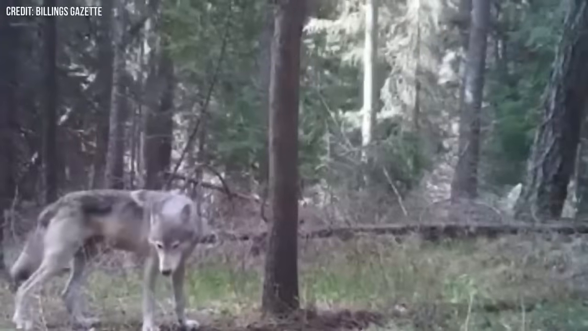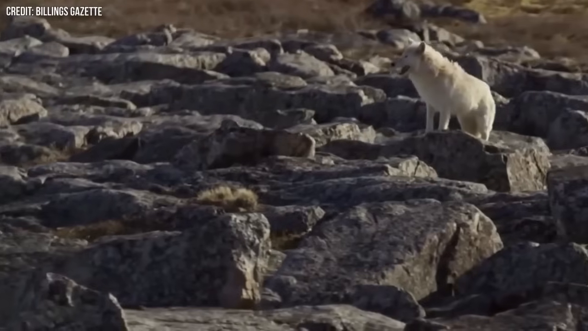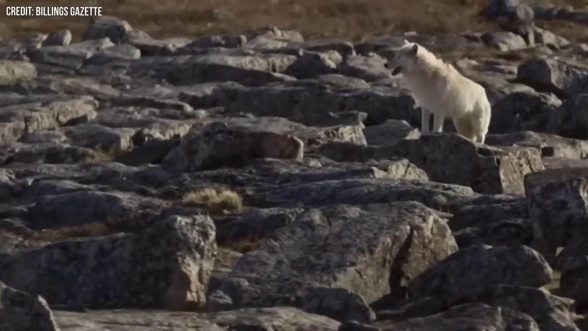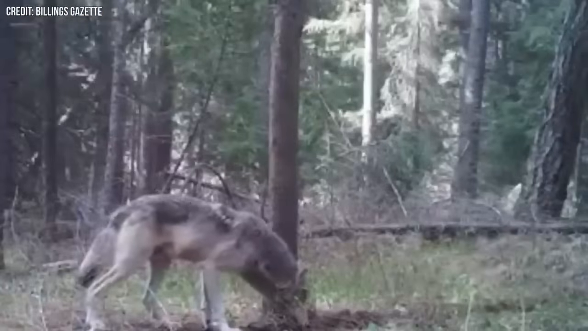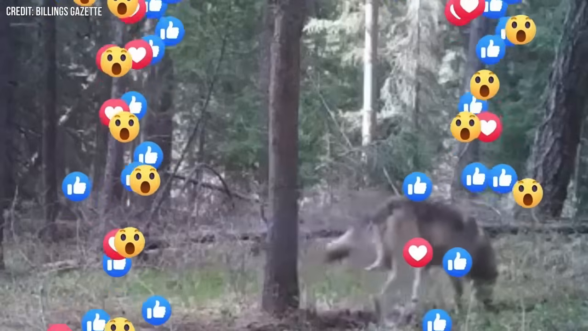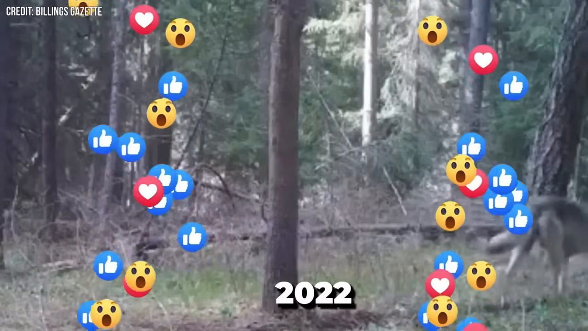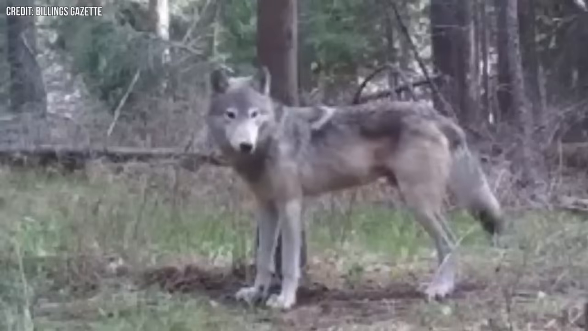This intriguing clip recorded a gray wolf going about its usual day in the woods. Wolves aren't commonly caught on camera, and when they are, they're usually seen hunting and running after someone. However, this particular wolf seemed to be at peace and didn't appear in a hurry. The video was uploaded on Facebook in 2022, with the uploader intending to showcase the diversity of wildlife.